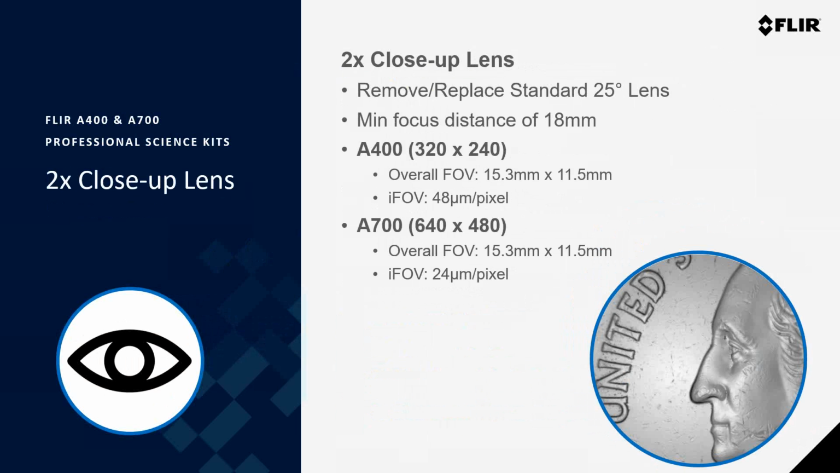You turn on macro mode, you can get 101 micron per pixel spatial resolution, and if you want to put on that close-up lens, then you can get the 48 micron per pixel spatial resolution. And when you move to the A700 Pro kit, all those spatial resolutions are divided by 2. You step down to 106 with the standard 24-degree lens, 50 micron with the macro mode, and 24 micron with the close-up lens. So this is really an awesome value when you look at just the optics flexibility, let alone the visible camera features and the ability to stream radiometric data over Wi-Fi.